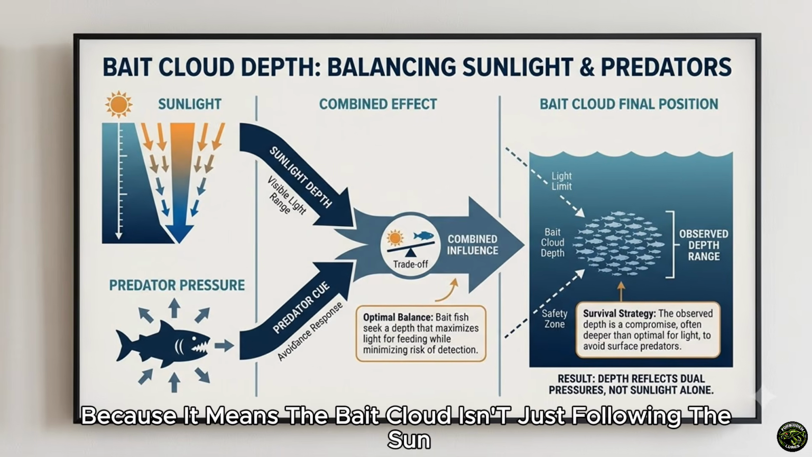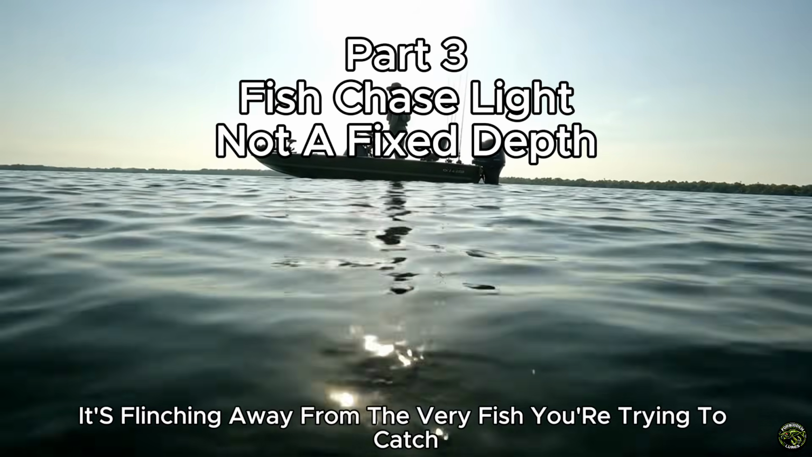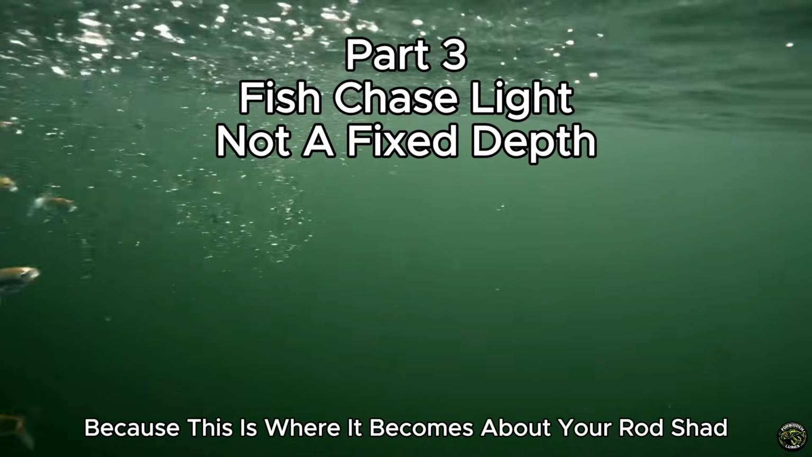Hold on to that, because it means the bait cloud isn't just following the sun. It's flinching away from the very fish you're trying to catch. So now walk the food chain up, because this is where it becomes about your rod.